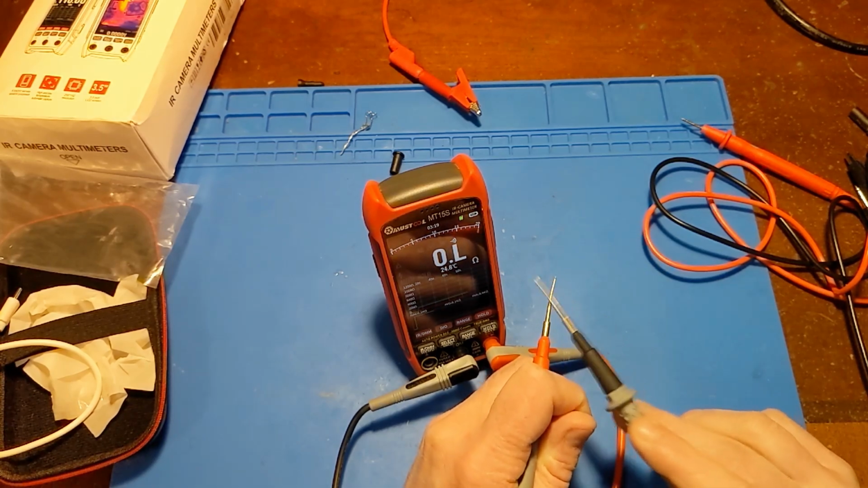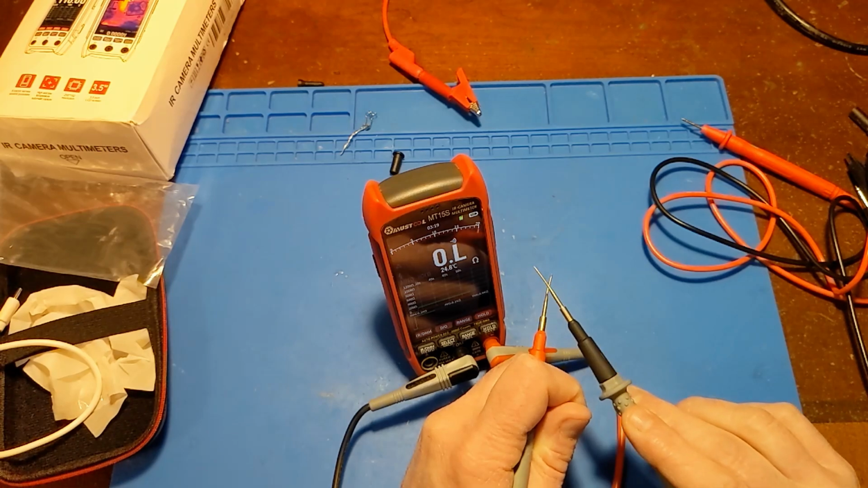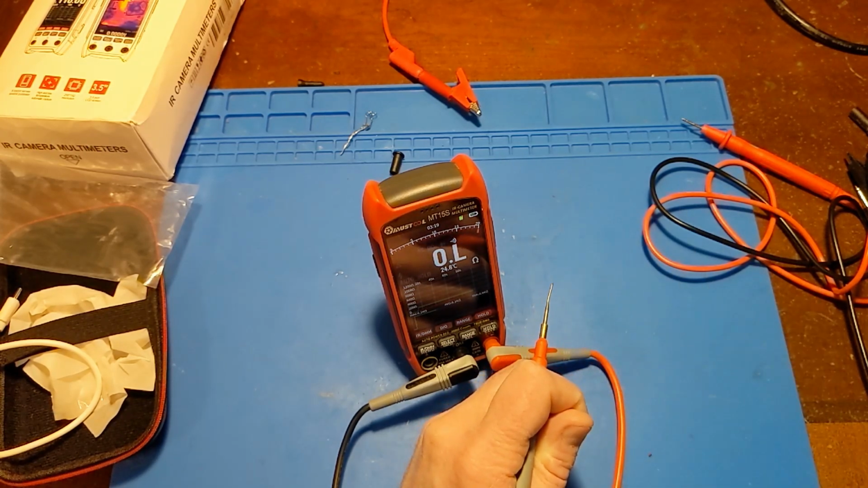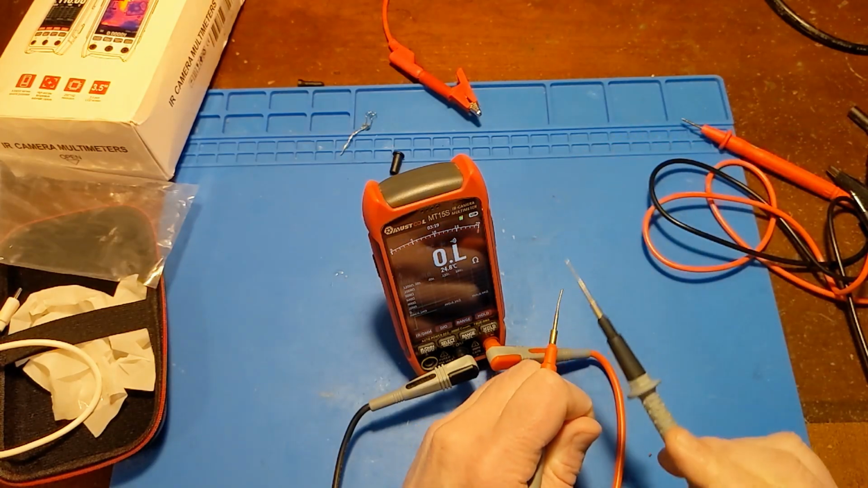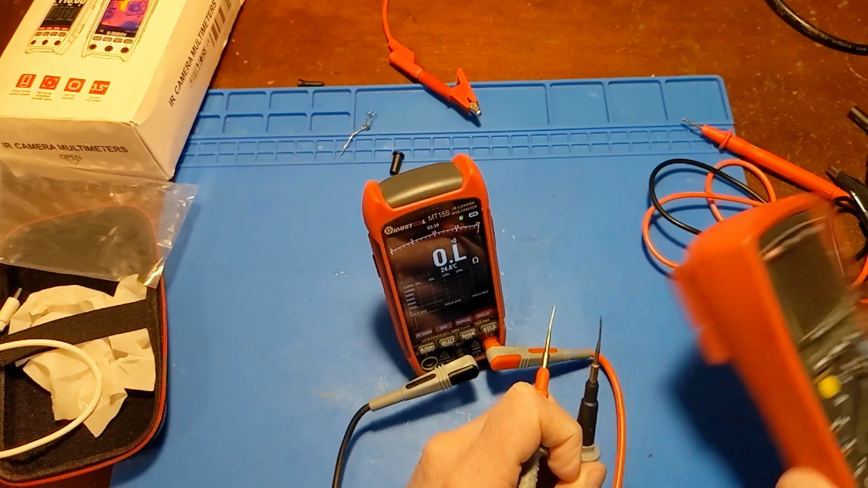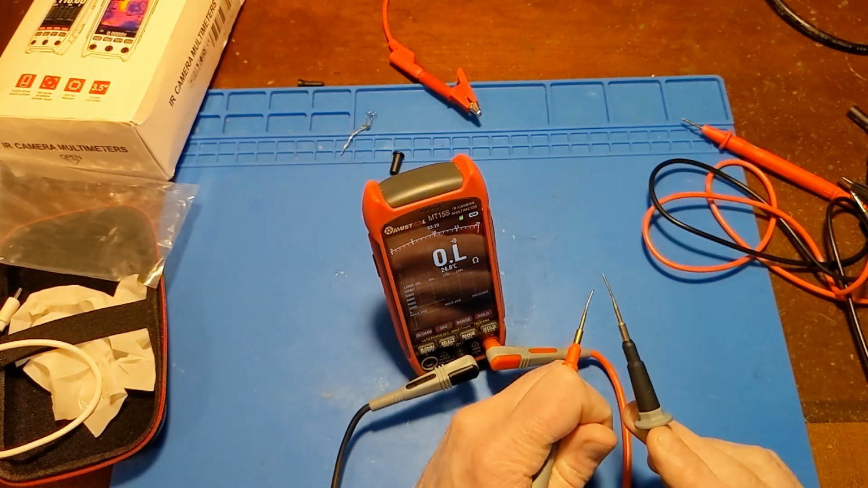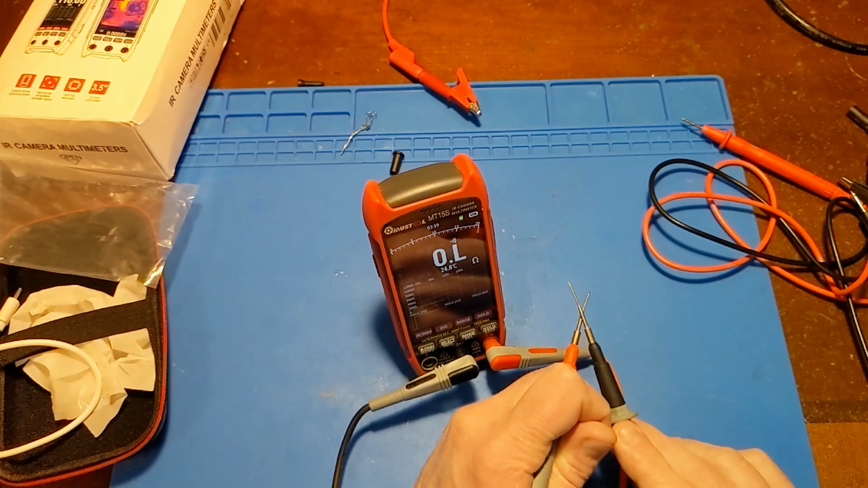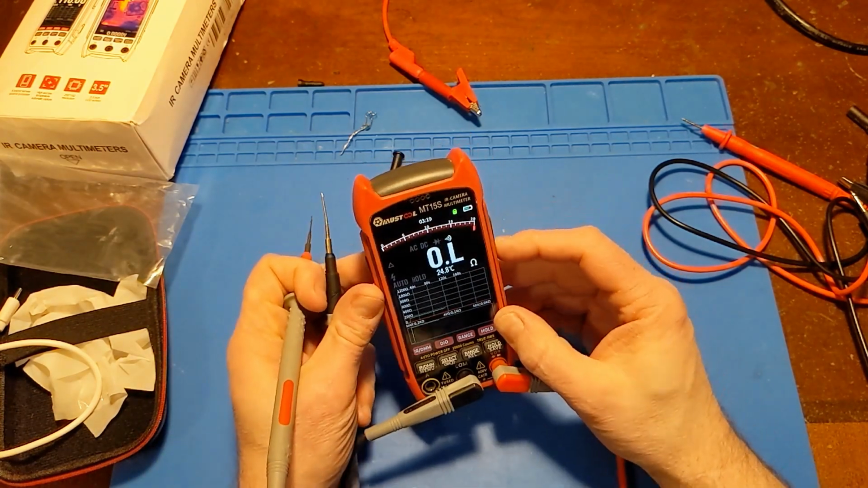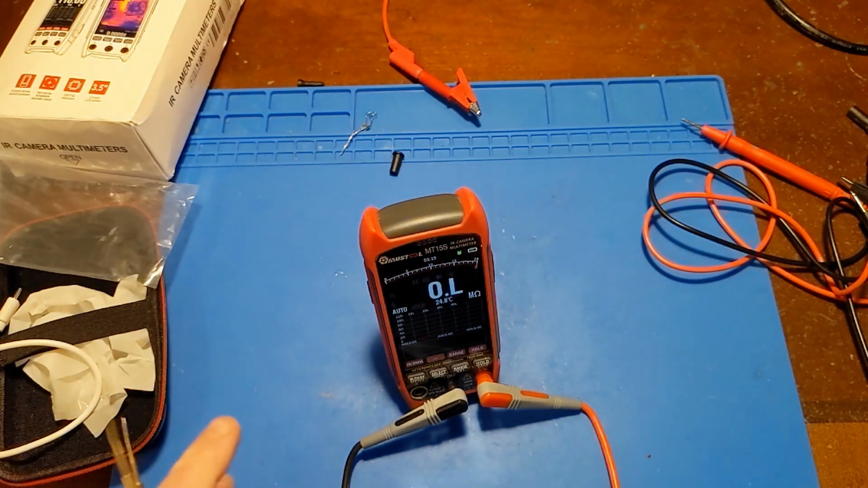It's not terrible. I can just tell it's slightly laggier than what I'm used to with my old trusty Unity. It's pretty much instant because there's no processor really. It's not doing a bunch of things. This thing's got stuff going on, so it's got to think about it. Yeah, it's not too shabby. Got capacitor. I don't know. Do I have a capacitor? Should we try that?